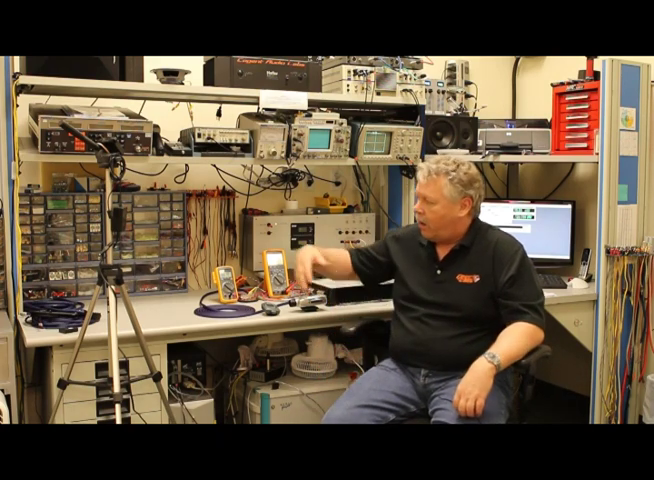Today I'm going to talk to you a little bit about why you should spend the extra money on full spec copper cable when you're wiring up your audio system for your car. What we're going to do is show you the difference in actual performance using an actual honest-to-goodness car stereo amplifier on a bench.